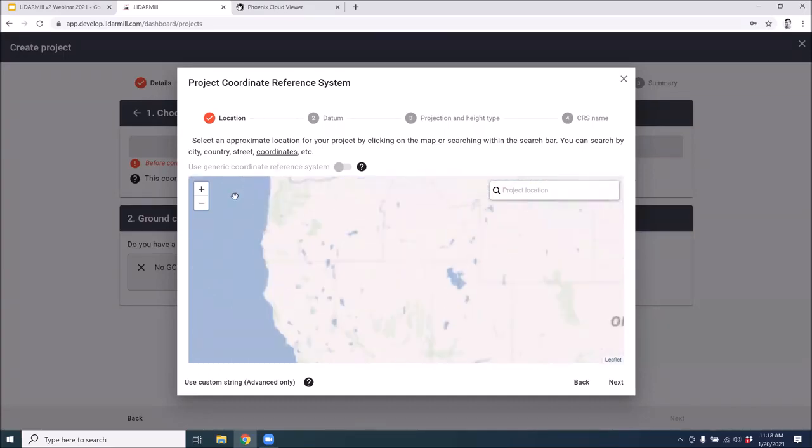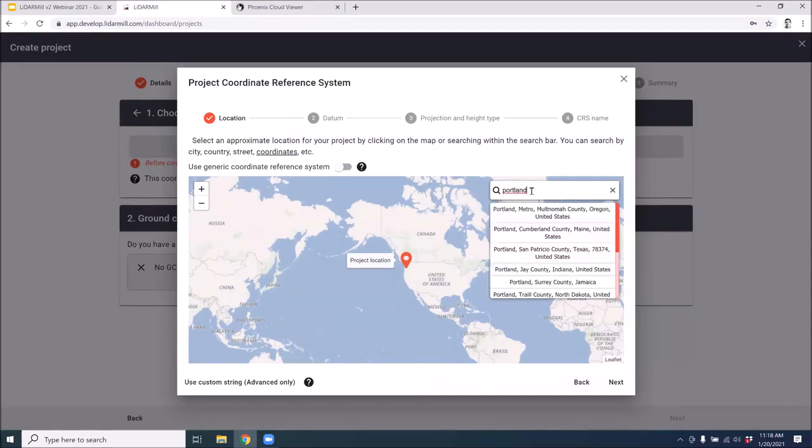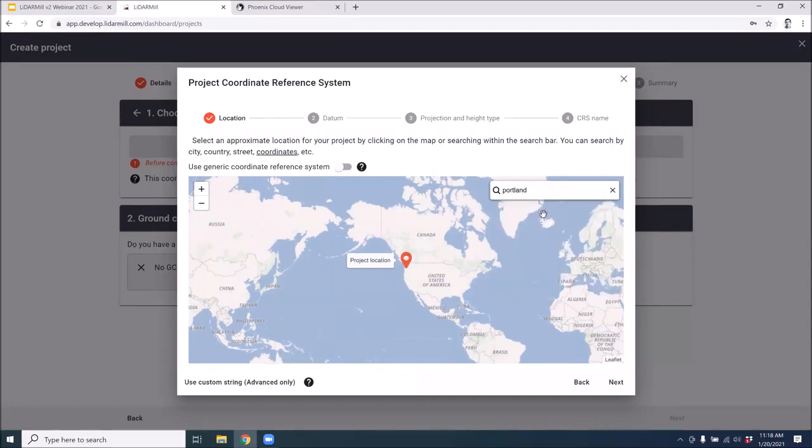We can go into the map and mark it with our mouse, or we can also search for a location here and select it from a list of results. It doesn't need to be extremely precise, but it needs to be in the right general region.